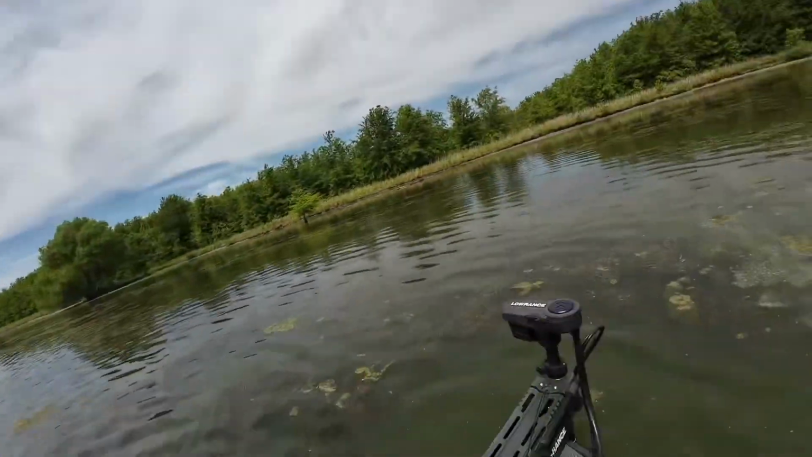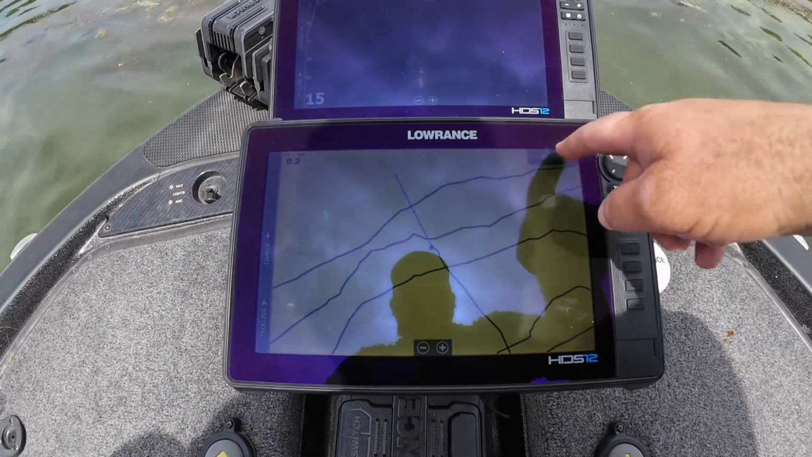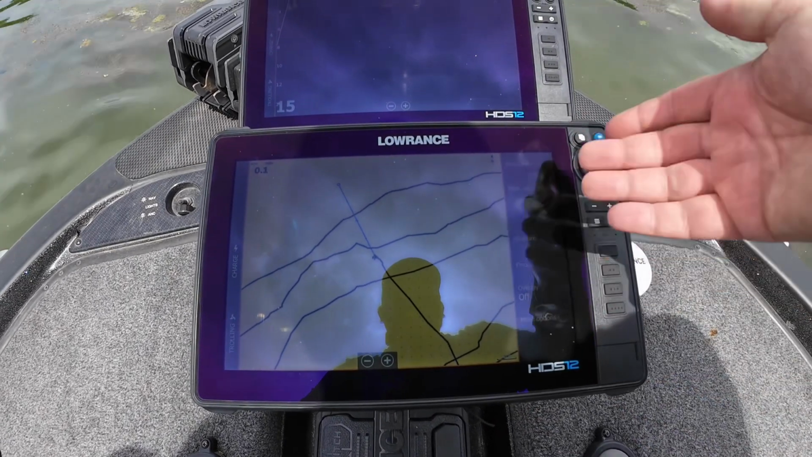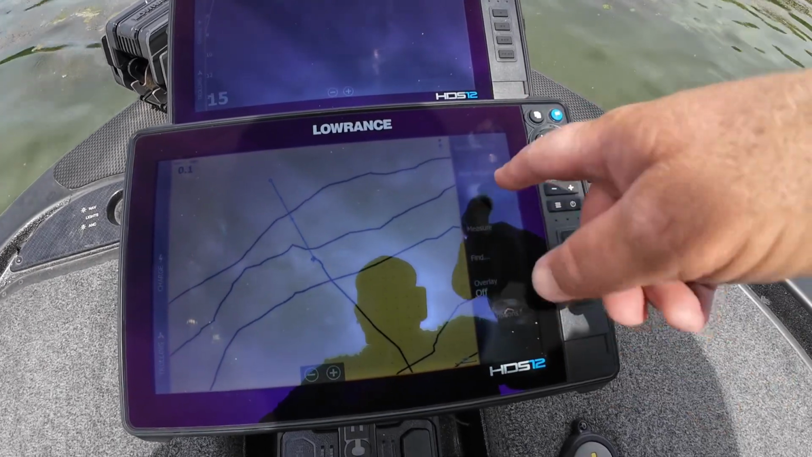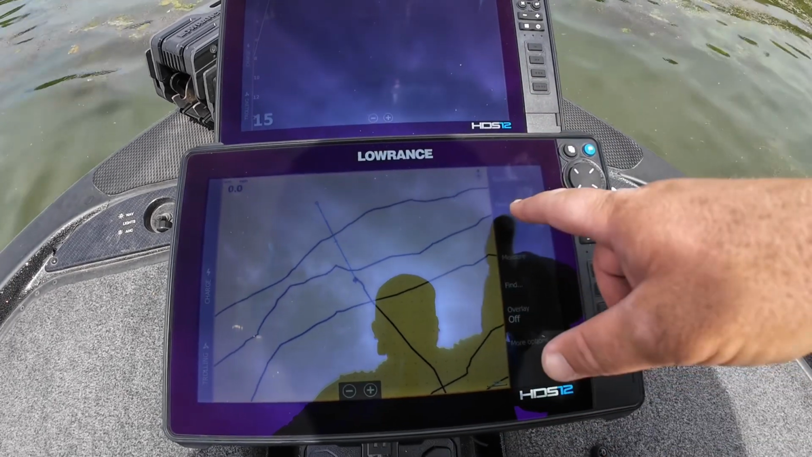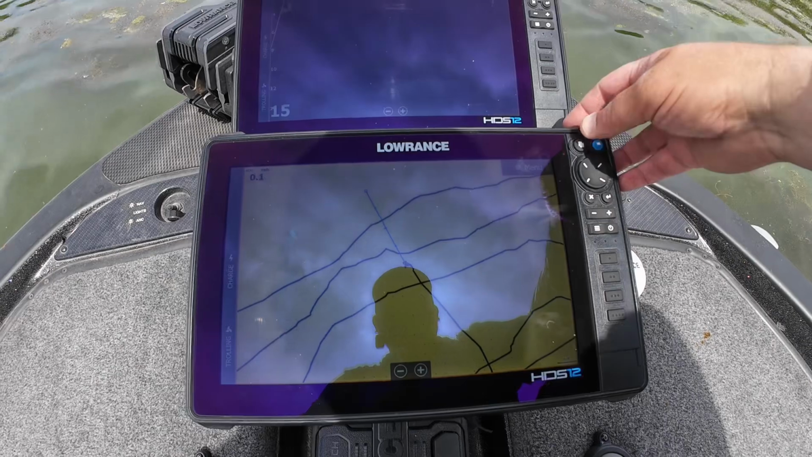The final setting that I always set on my graph is the auto hide menu feature. Okay, so this menu is great, but it takes up a lot of the space of your screen, right? So it takes up room on your screen. You can just swipe it like that once you're done with it.